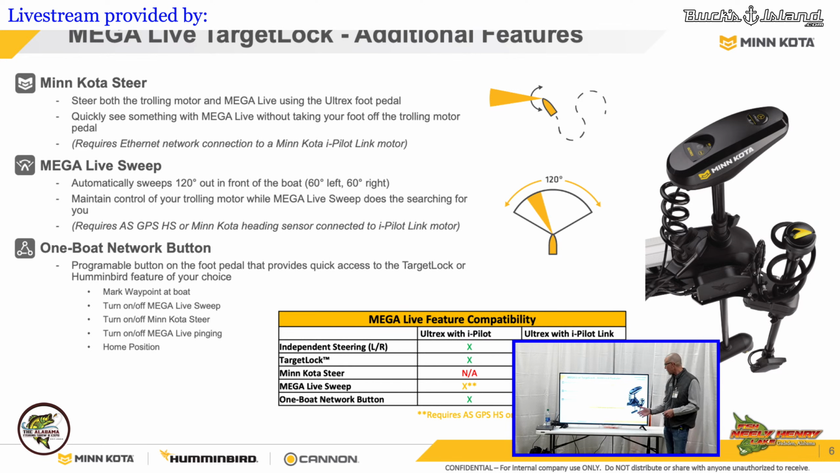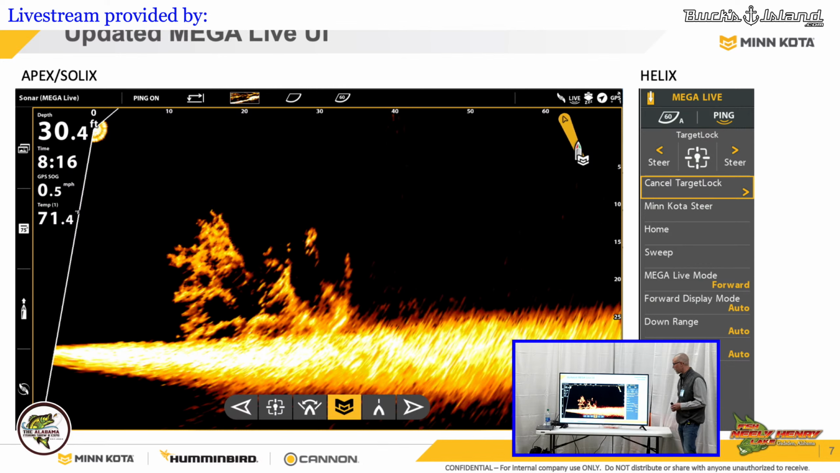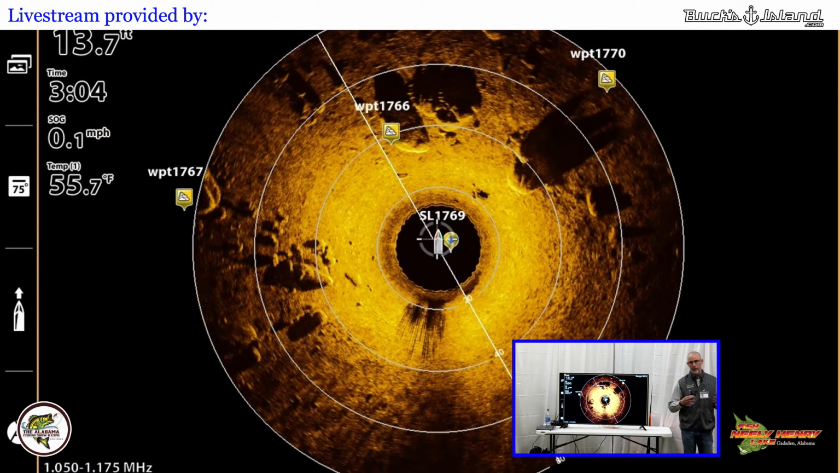So it has a lot of features there, especially as you have the One Boat Network, everything linked together and talking to each other. So the user interface with ours, with the target lock and on the Solix, Apex, and then the Helix, you can have this virtual remote basically right here, so you can control a number of things with it. You can target lock from it, you can do the sweep, you can do the Minn Kota steer, the home, different things there. But let's talk about using 360 now and Mega Live together to make you more productive.